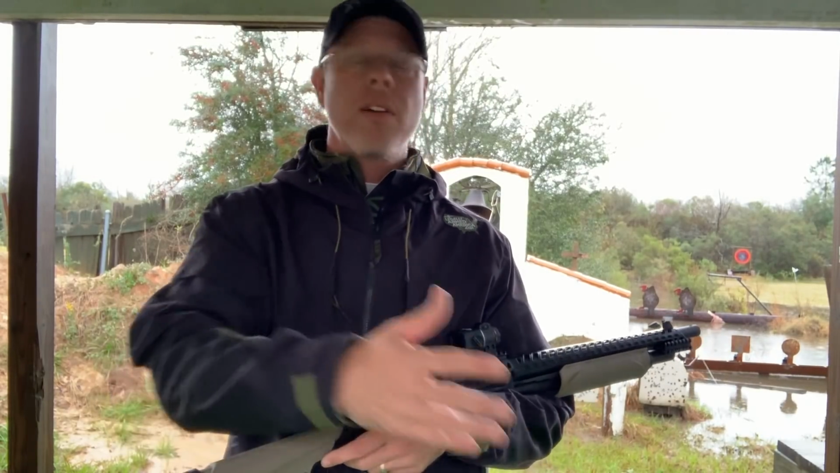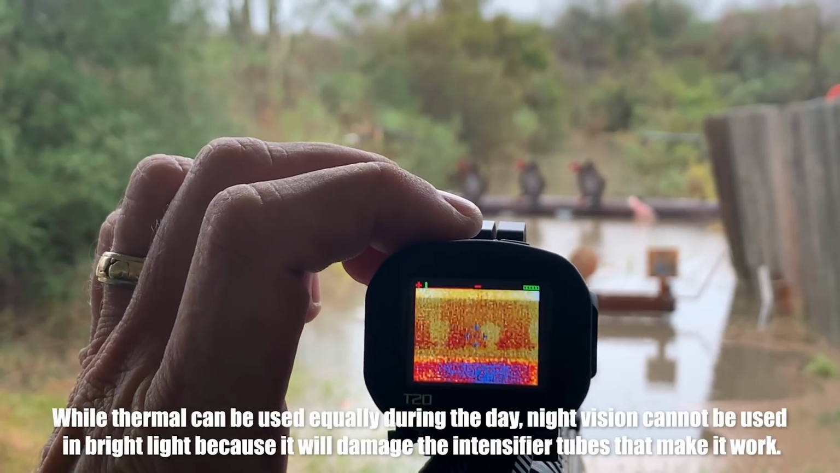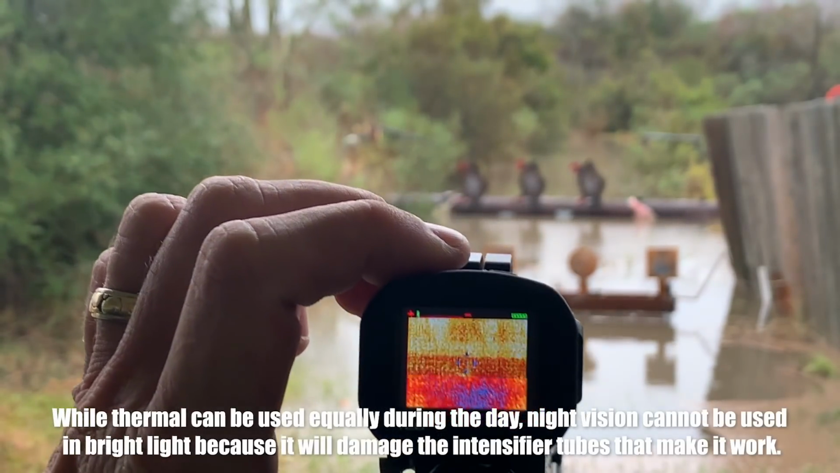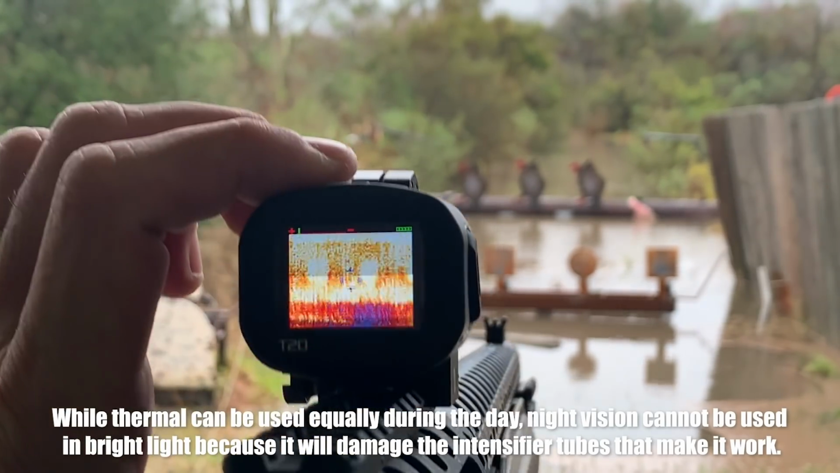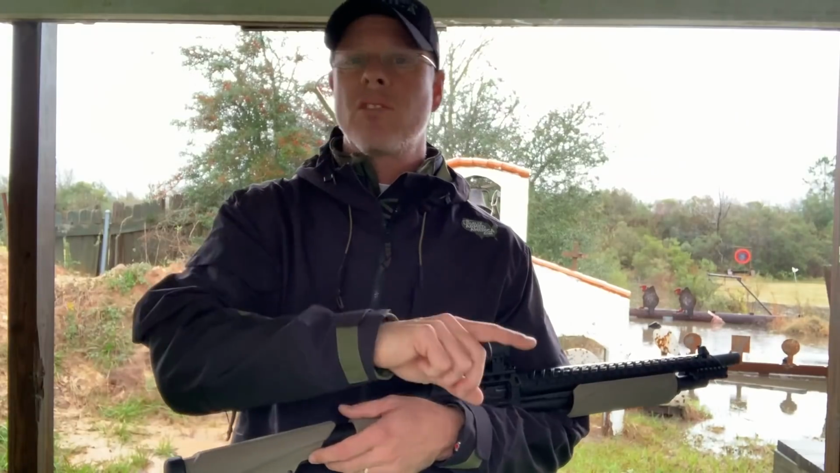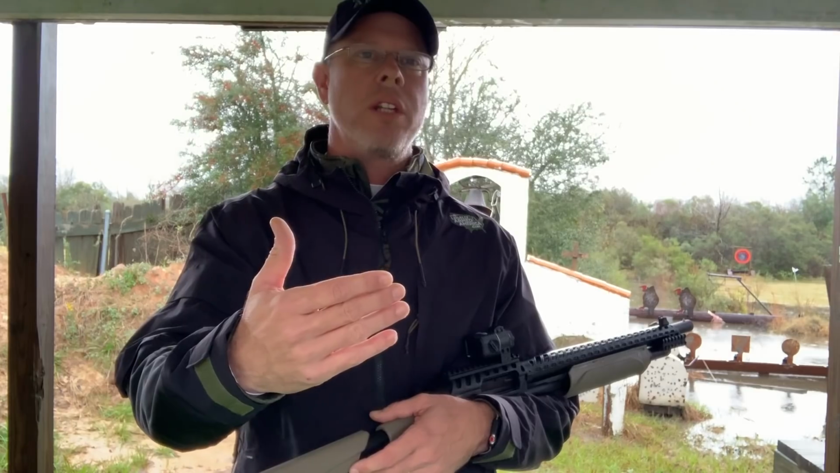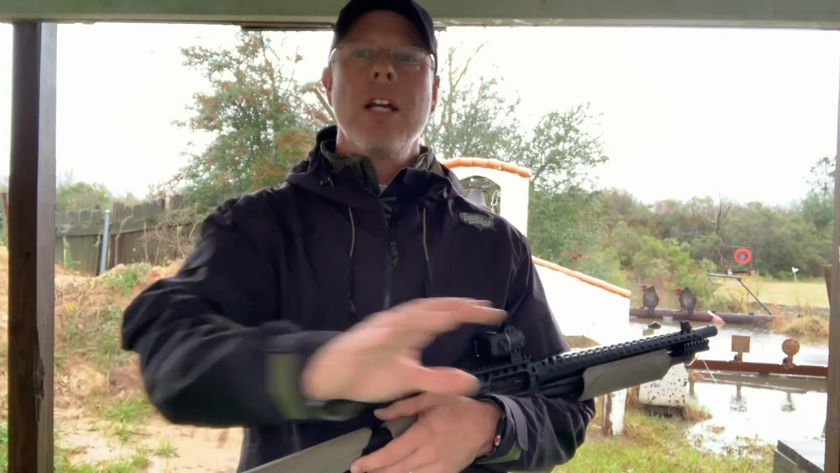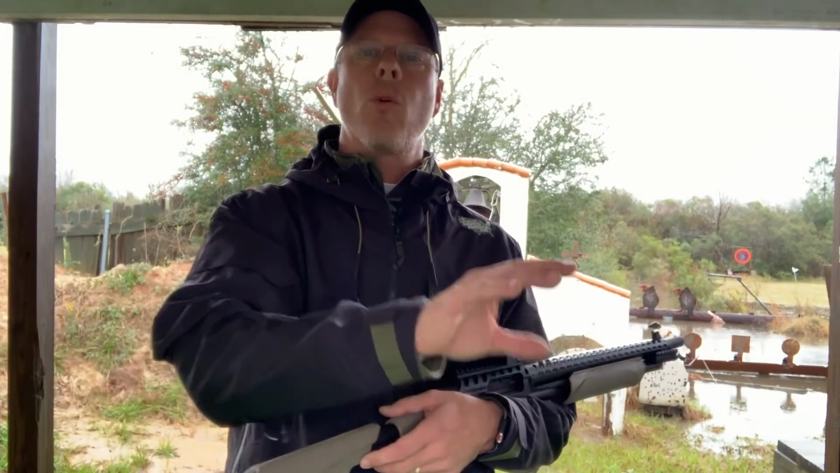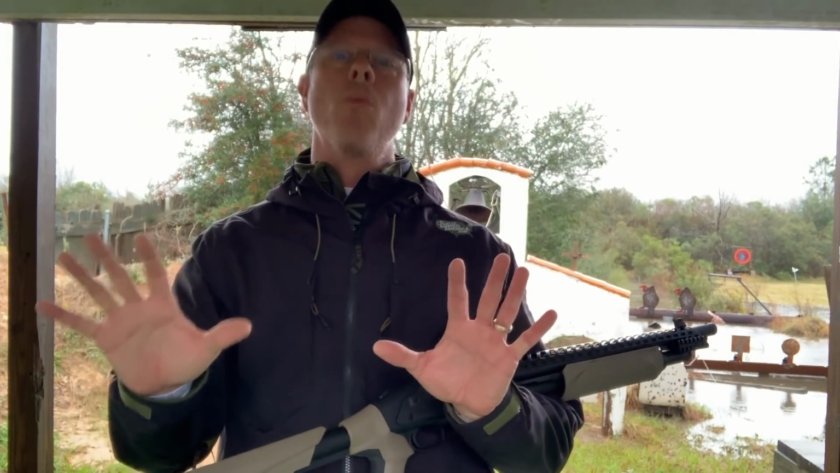Or a frog, or even a rabbit, or something like that. This is just as effective during the daytime as it is at night because, again, it's not seeing in the dark, so to speak. This thing is actually reading a heat signature. That heat signature, in many cases, will be the same during the day and the night, although sometimes you're going to have a little bit more noise during the day, simply because if the sun is out, it's going to heat up everything else around that subject that you're trying to identify, so it gives you more noise.